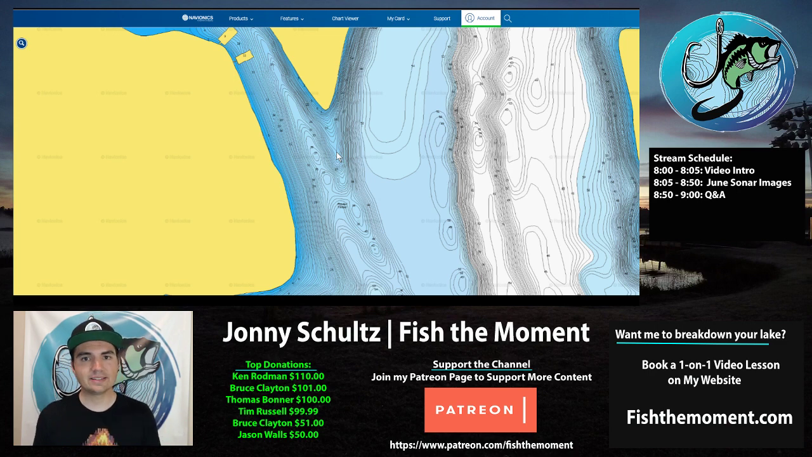Well, what happens is throughout the morning, these bass are chasing shad all over these points. While they may be here for the first 15 minutes of the day, after an hour they may move deeper off the point. They may move shallower up the point. They may suspend over the drop out here. These fish are constantly repositioning around this point.